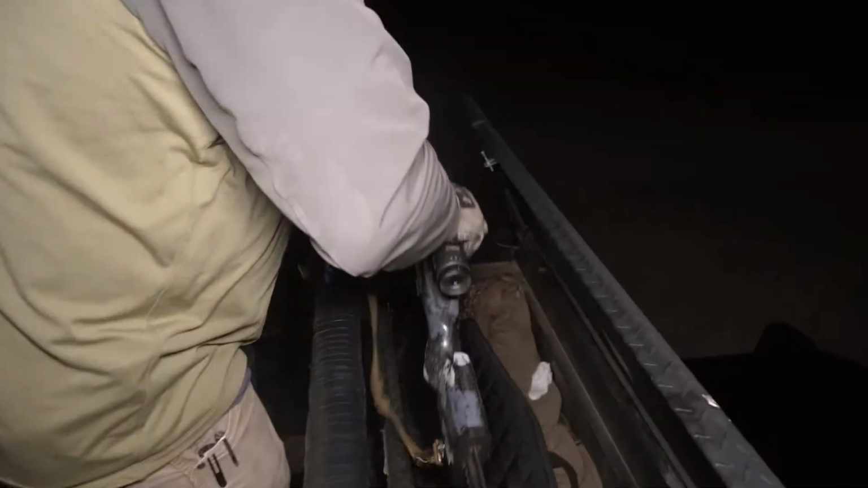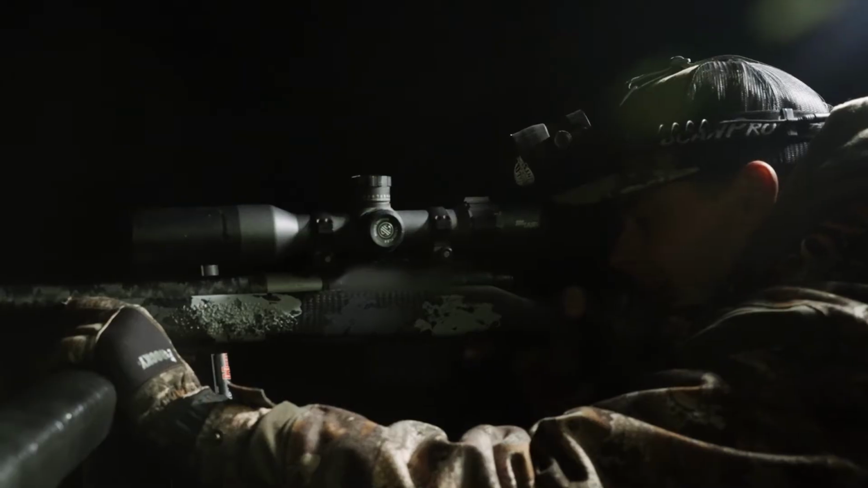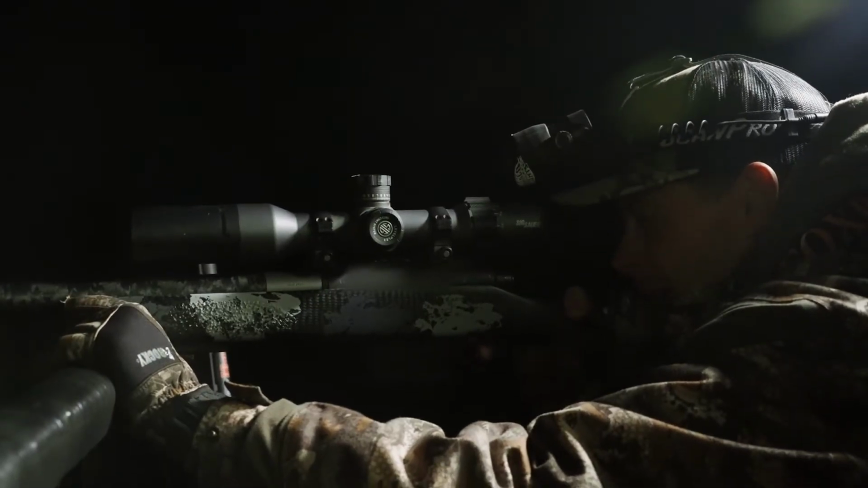Do it. You know, Troy, he was pretty set on bringing his own rifle along, and I completely understand. You want to shoot something you're comfortable with, and you know, I was happy when he pulled it out of the case and he had a SIG Tango on top of it. You know, I'd never shot this rifle before, but on this stand, I pulled it up, looked through it, and man, that SIG was super clear.